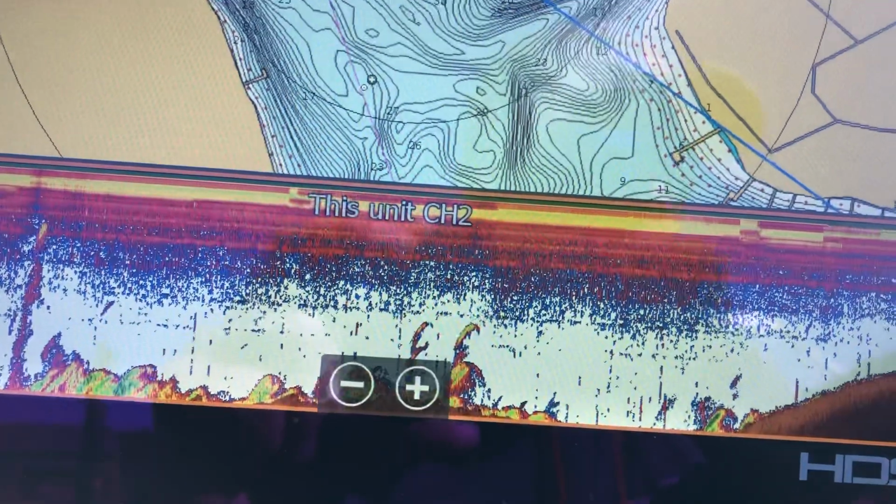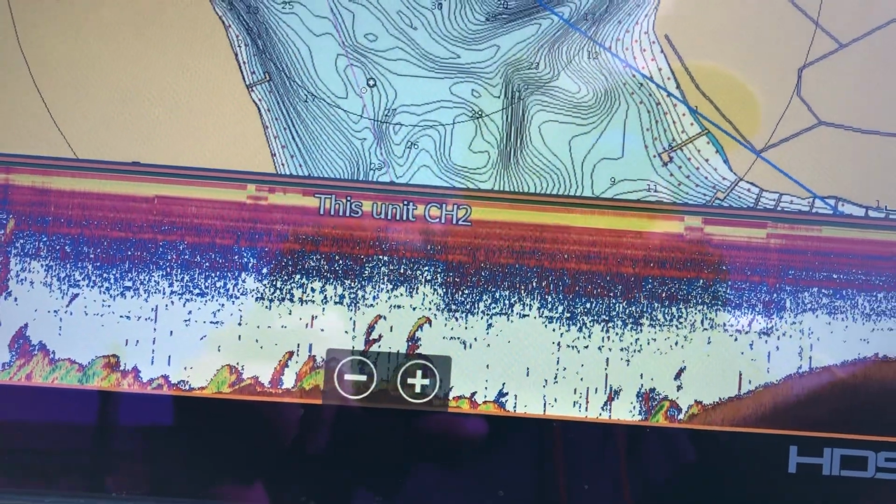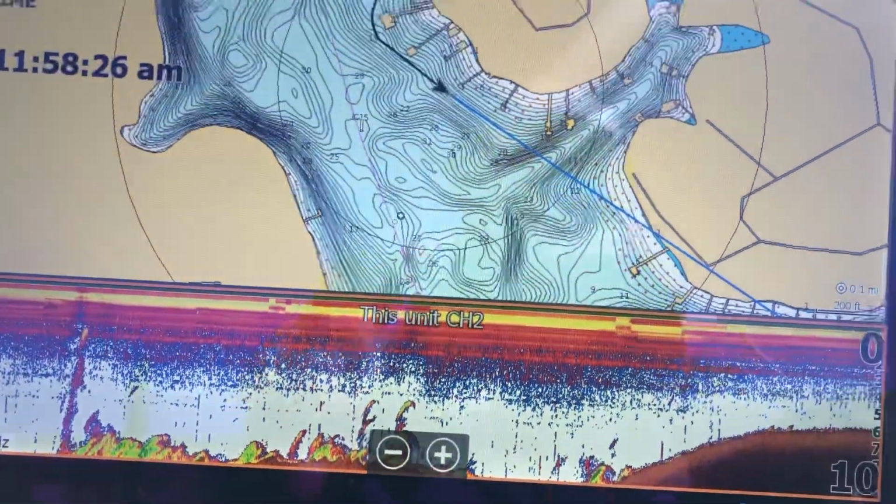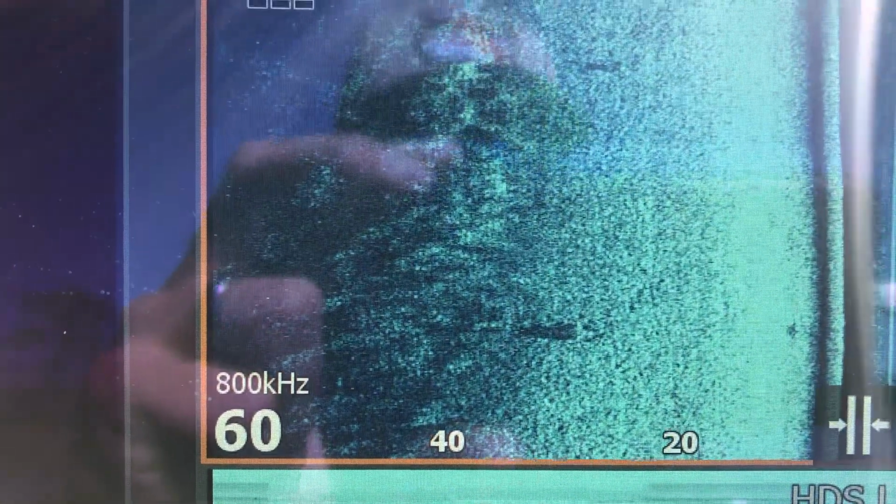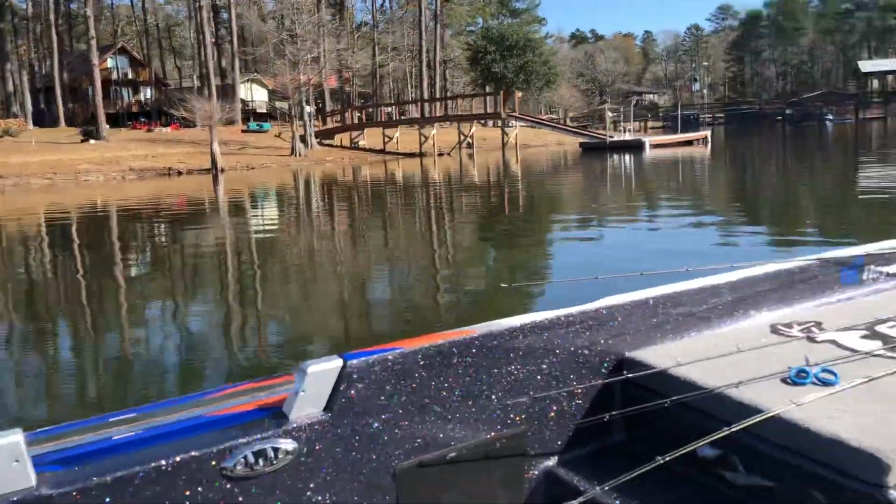Keep working our way back. We're shallower as we get back in here. You can see there's a little old creek channel, a little drain sort of deal set up. Over there you can kind of see the fuzzy parts over here. From here in, that's kind of where the bank is. I think the water must have come up a little bit. I'm guessing that's old, actual shore grass that's in the water.